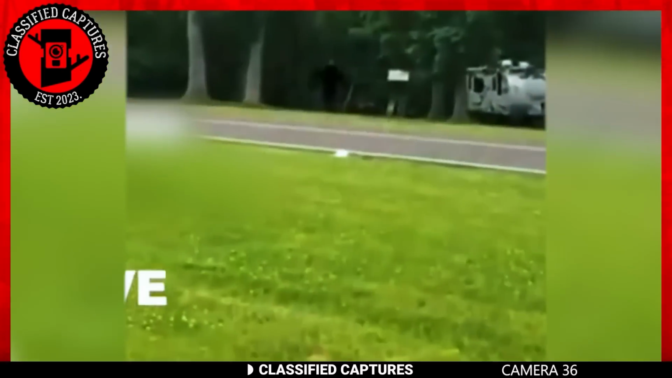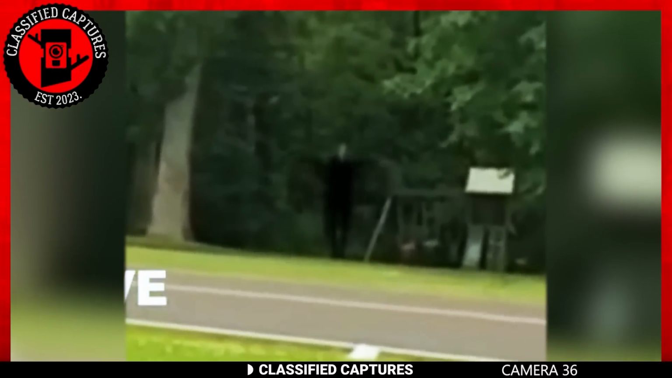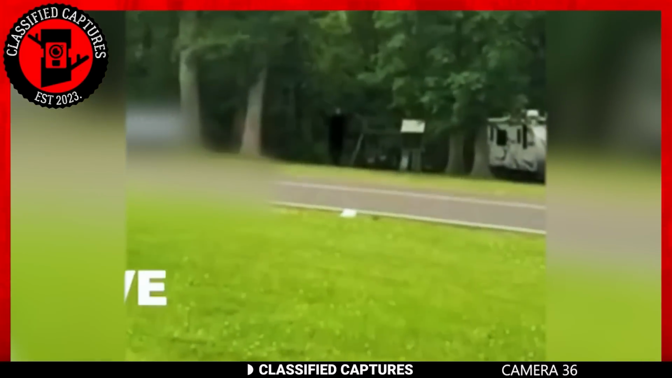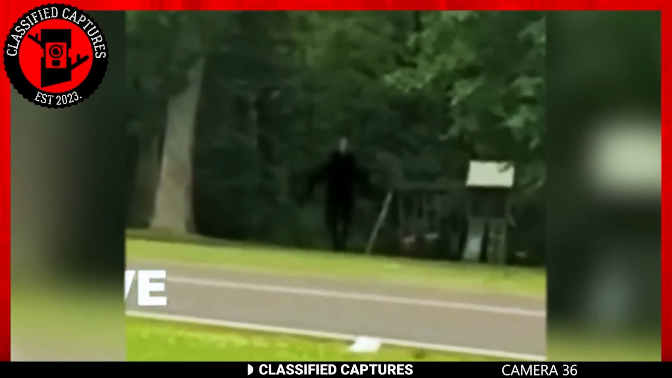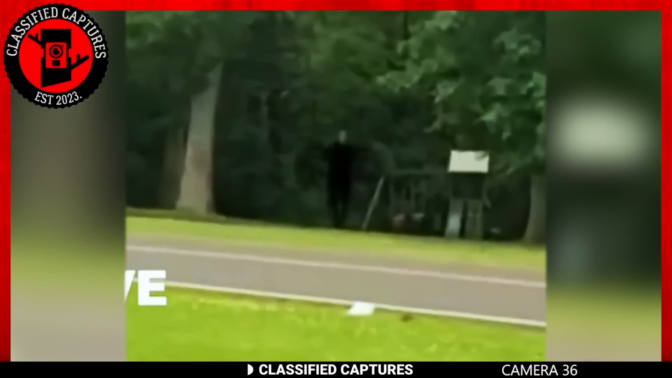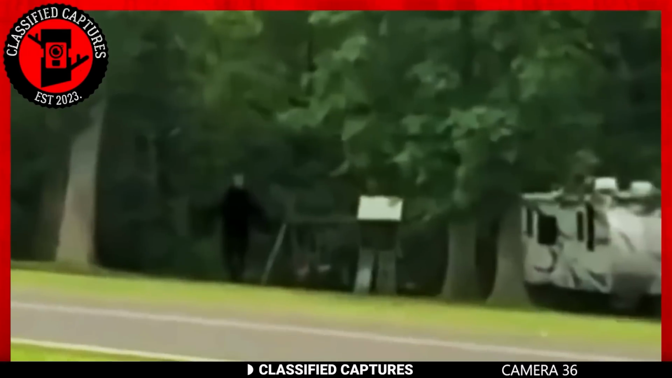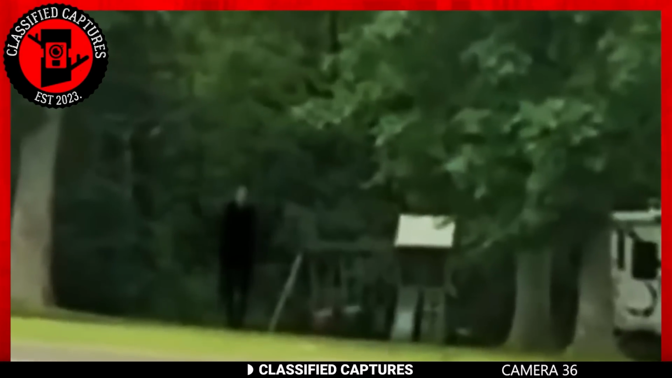A closer look and you realize that the man actually has multiple hands or tentacles. Whoever was recording the footage believes it's no man at all but the otherworldly creature known as Slenderman. The man seems to believe he's looking at the real thing, but is it though? If you ask me, I'd have to admit that I don't think it is.